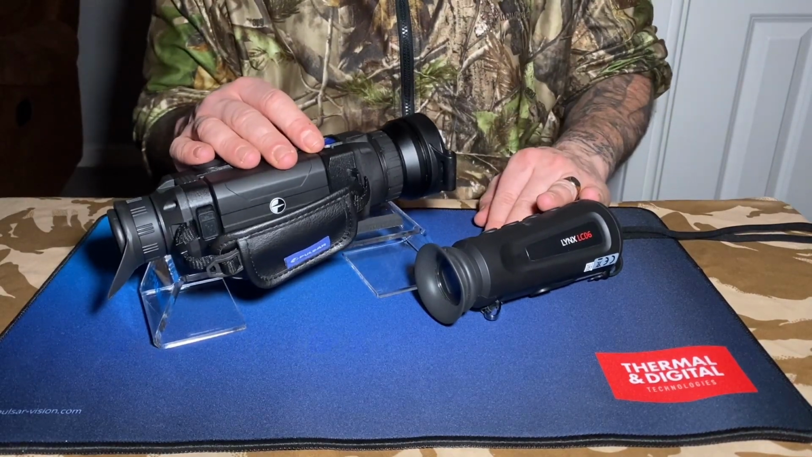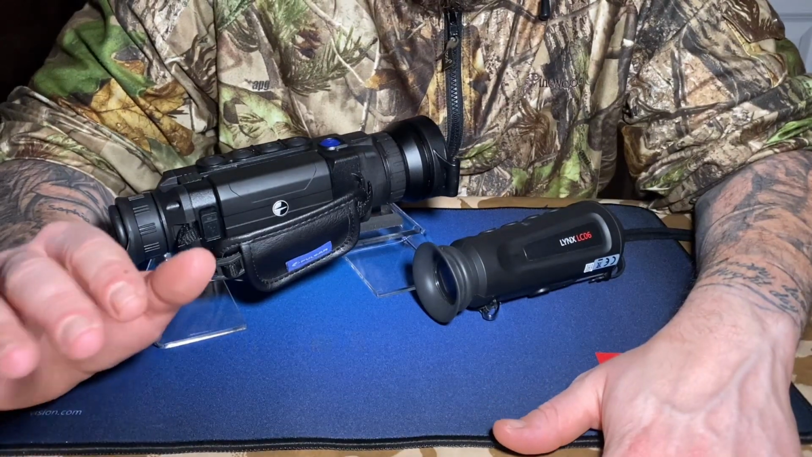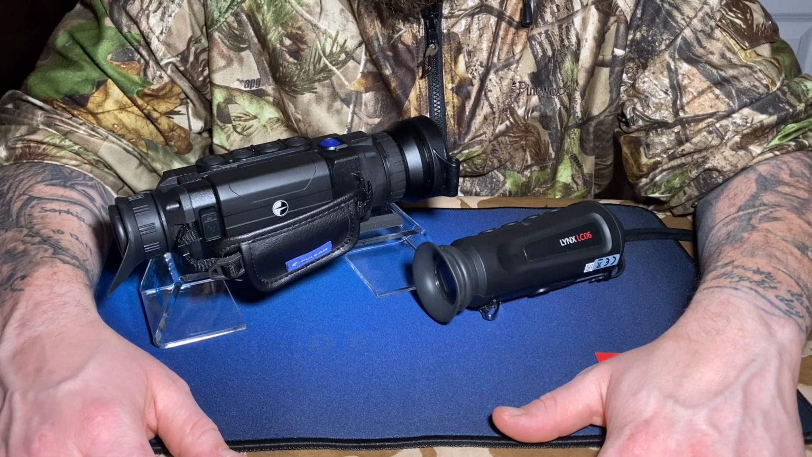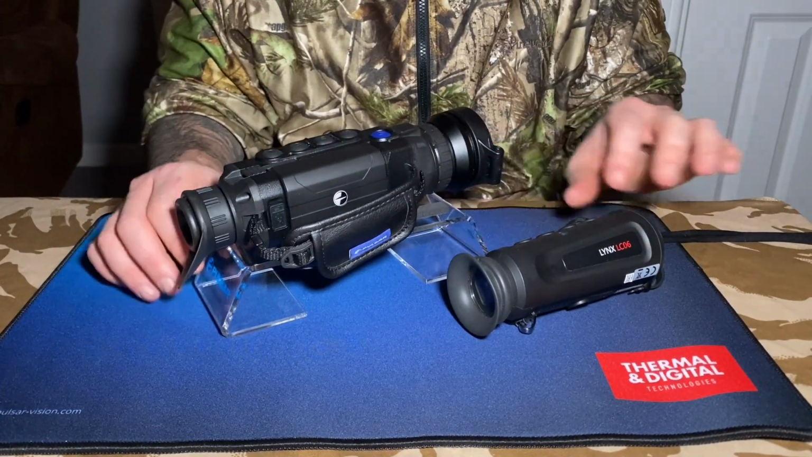I know that the price is massively different, but I wanted to give you a real life review of entry level all the way up to what you can get if you have the money. So this is just based on experience. I've been lucky enough to be able to use this and then own this. So yeah, there's the two units.